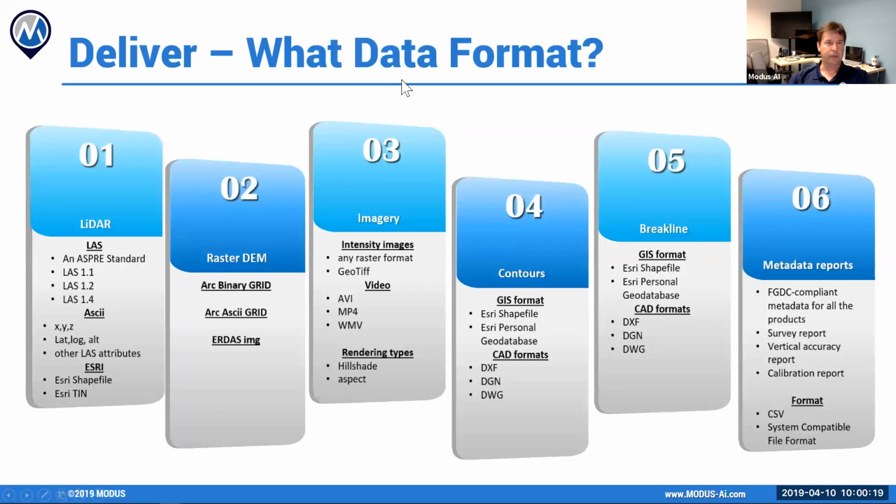I'm going to leave you with the last bit, which is what data format. In LiDAR, you're going to have your LAS formats where you can have an XYZ, lat long, or you can get it into an Esri. So this is the starting point. And this is what I was talking about in the analyze phase: how are you going to deliver that information? What does your customer need? Because every time you process across here, you're going to add a little bit of error. It just happens.